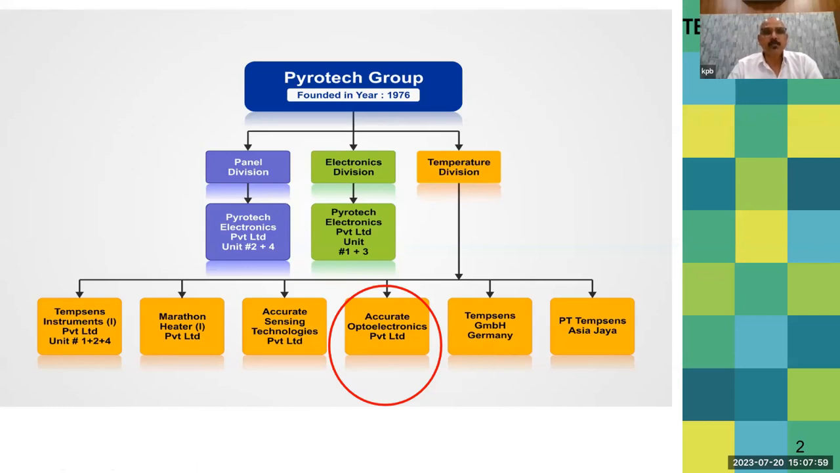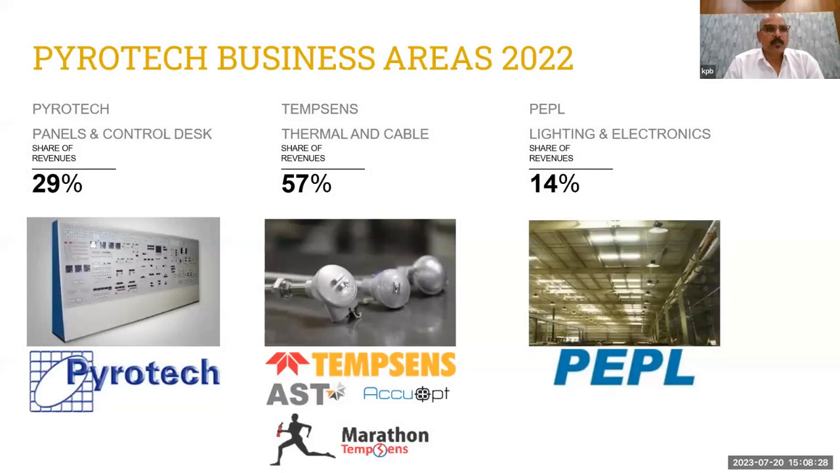Under the Pyrotech Group, we have different divisions like panels, electronics, and temperature. I am from the temperature division, which is called Tempsense Instruments. In temperature, we have expertise in heating and accurate sensing technologies: infrared pyrometers, and accurate optoelectronics for thermal imagers. We have production facilities in Germany and Indonesia. In the Pyrotech Group, we are into panels and control desks, Tempsense thermal and cable solutions, and PEPL lighting and electronic solutions. I represent the company called Tempsense.